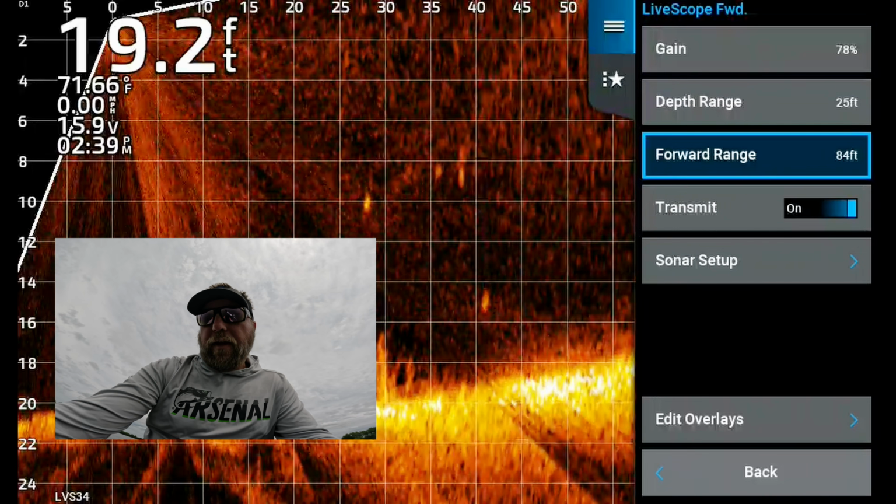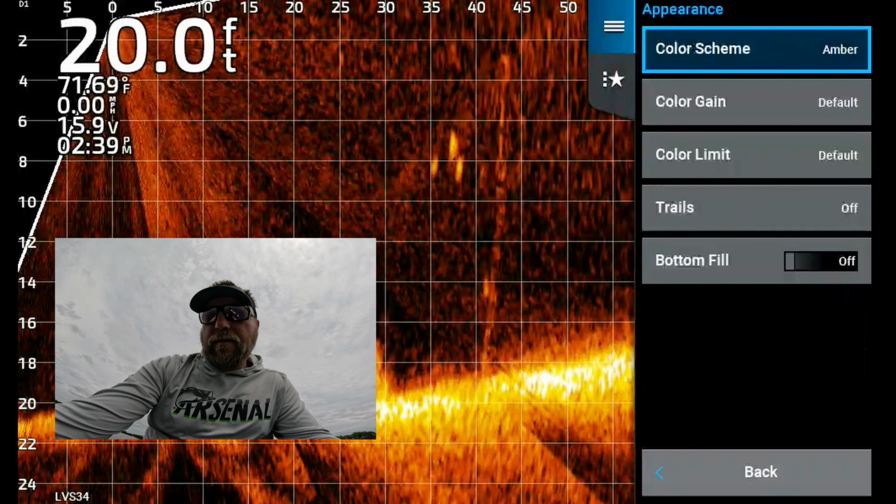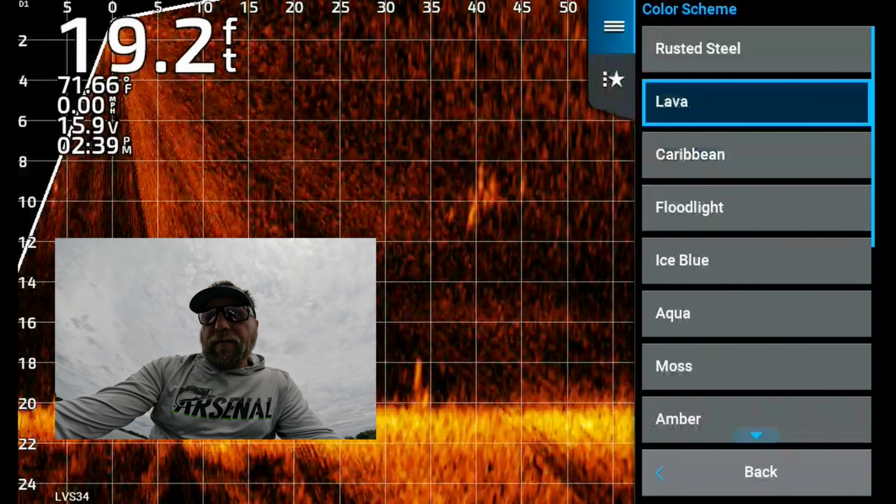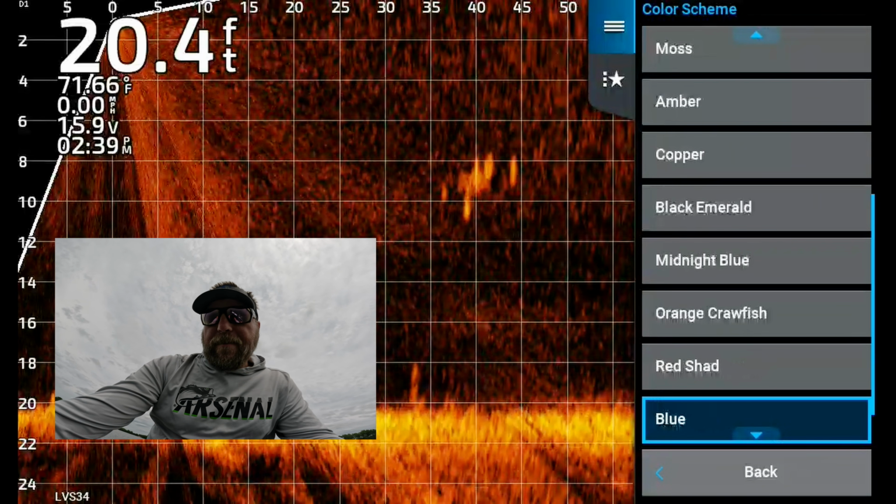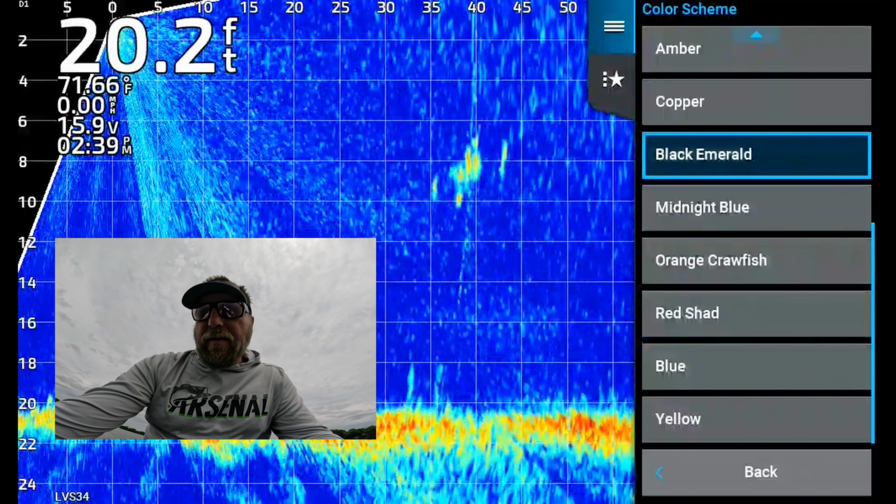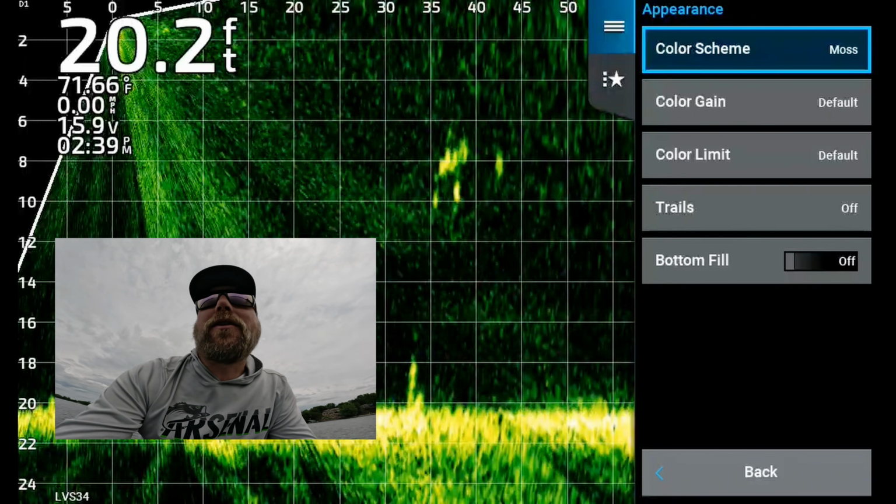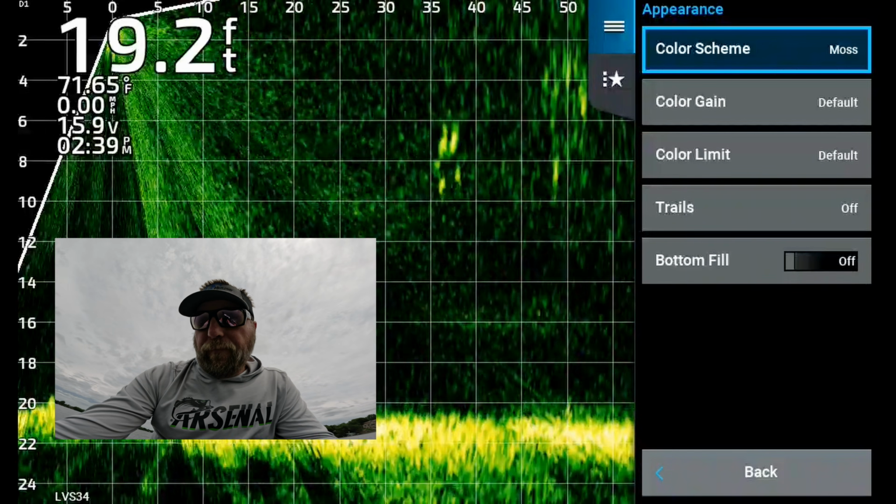So that's it for that setup. Now we're going to get into Sonar setup. That's the appearance. Color scheme. There's a couple different options out there. You can pick what you want. There's different settings, different people. This is definitely personal preference, what works for you. Some people say this is better for seeing fish and grass. Some people like traditional amber. We're going to try moss green today for what we're doing. And that really depends on your eyes, how you see things. That's definitely a personal preference.